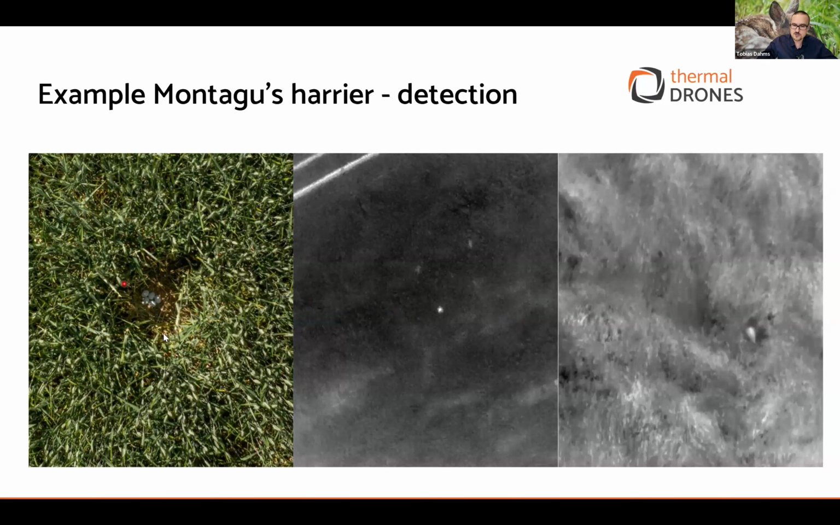This image is from the beginning, in 2017. I didn't have a thermal imaging drone, so I was using a normal RGB drone. For these wheat fields, it's very easy. It gets more complicated if you have meadows. In meadows it's complicated, but in the other, it's very easy.